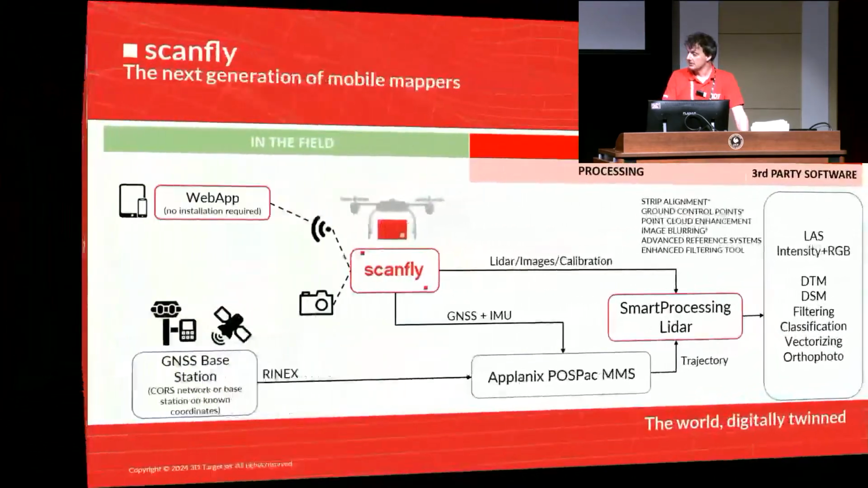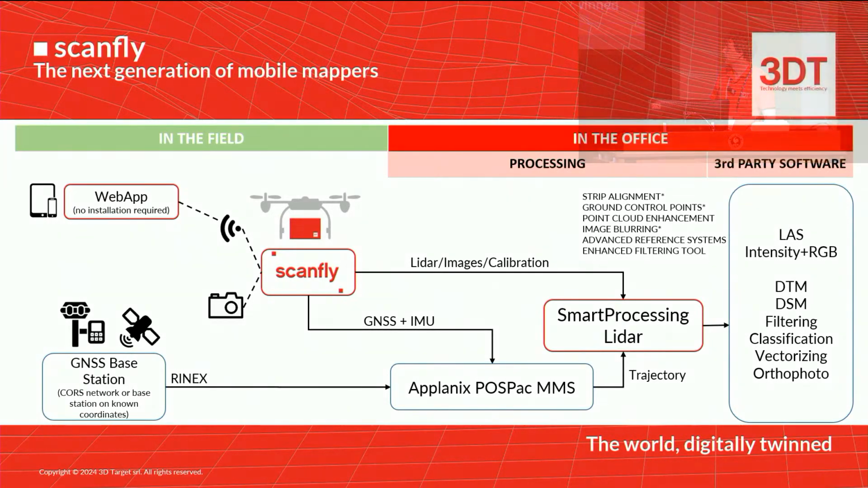So we have the hardware on the field, and we can connect the system through Wi-Fi via web app, and we can control camera, scanner, IMU directly from any mobile phone, any Wi-Fi device, without installing any app. And then you set the system, start the survey, stop the survey, and download the data. Everything is stored on a USB stick. It's easy to start the processing in the office.